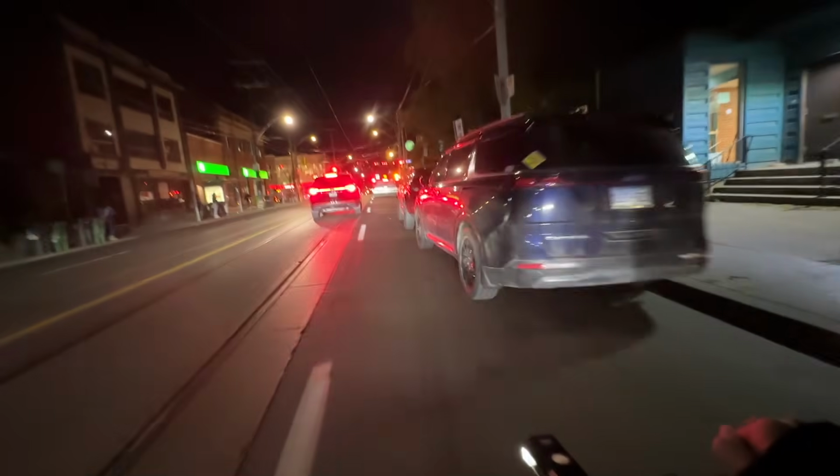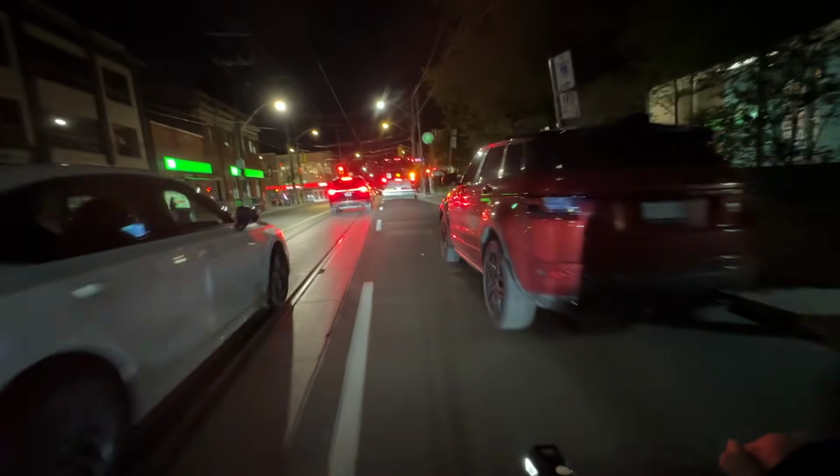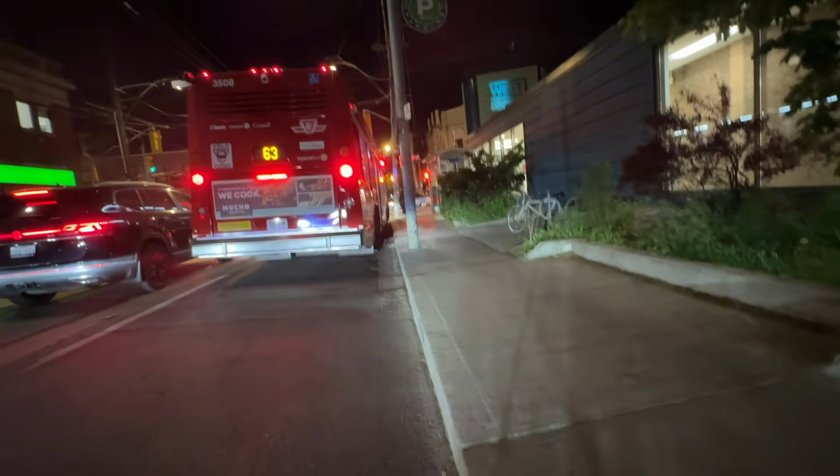Oh well, there's a red light, so I'll wait right behind this bus at Dundas Street West and Ossington.